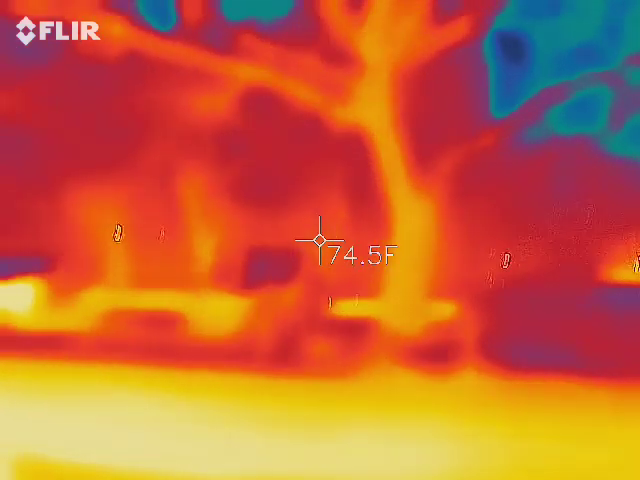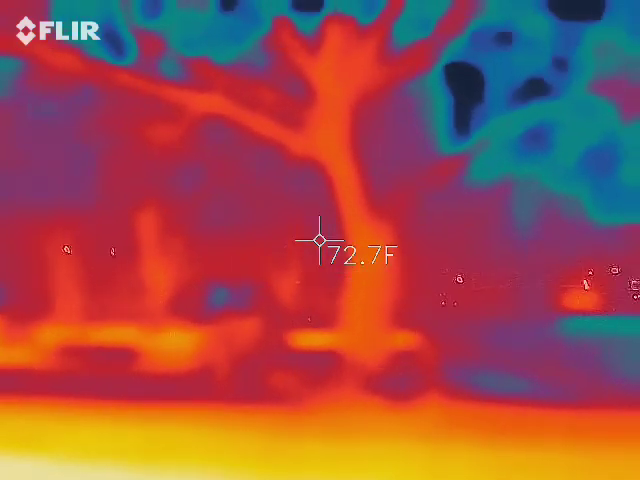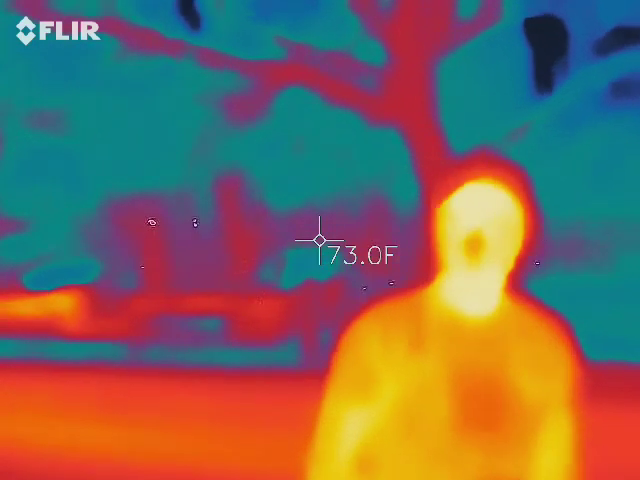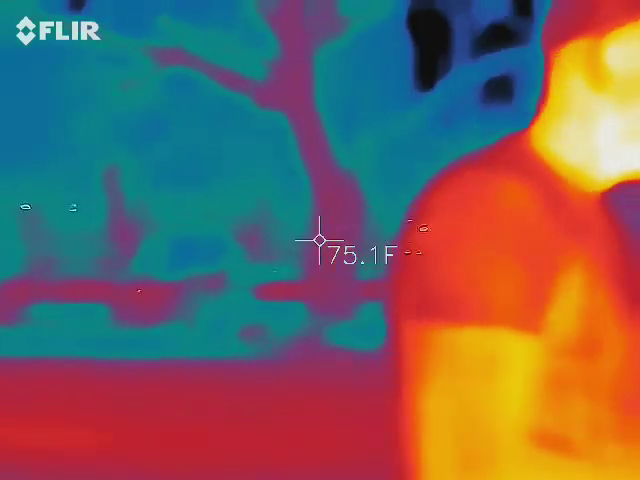So that's why it's relative. Is this going to time out, or will it stay on? It'll time out. There's only two buttons at the top you need: power and to take the shot. Okay. I'm going to hand this off to you. Gotcha.